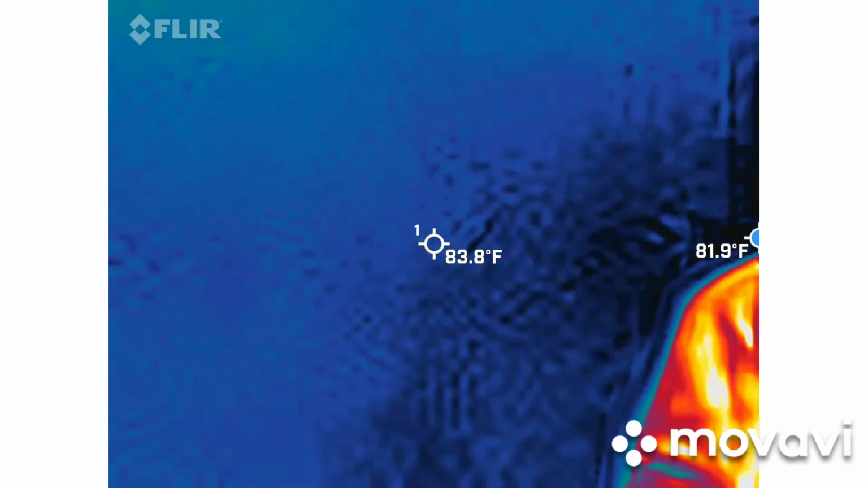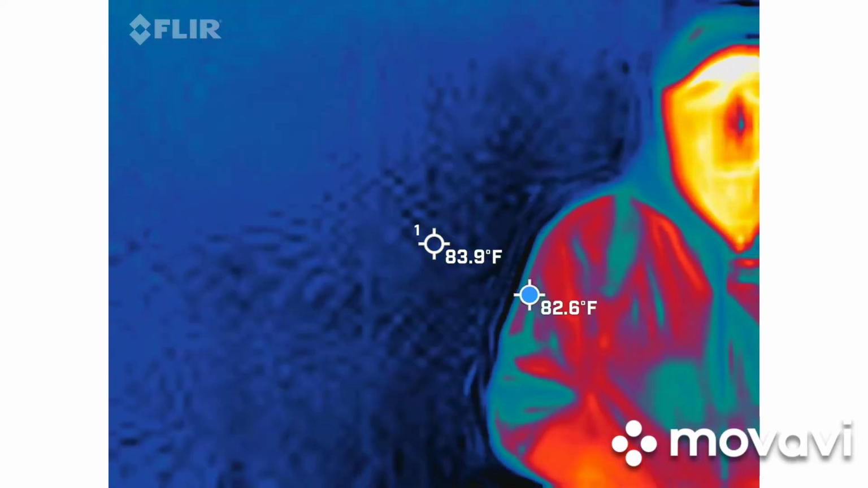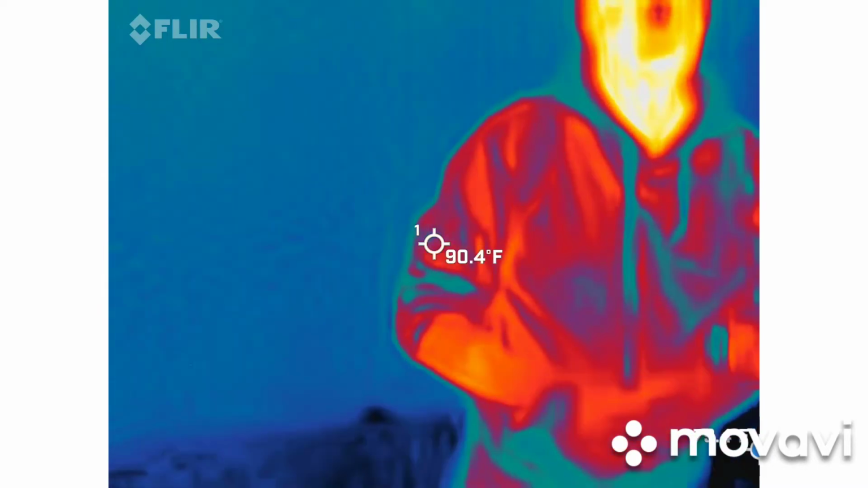The reason I say keep the sky out, if possible, is that the blue dot that's bouncing around automatically defaults to the sky because there's nothing to measure. It only measures surfaces. Found that out. So it automatically goes straight up. So again, person in, sky out, if at all possible.